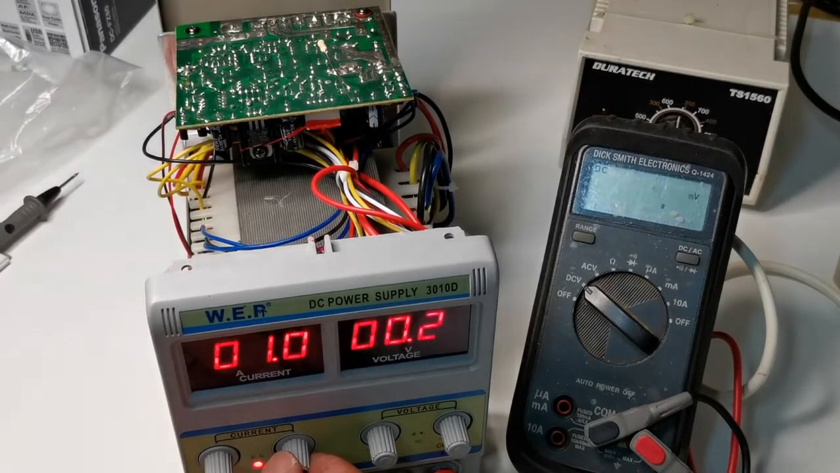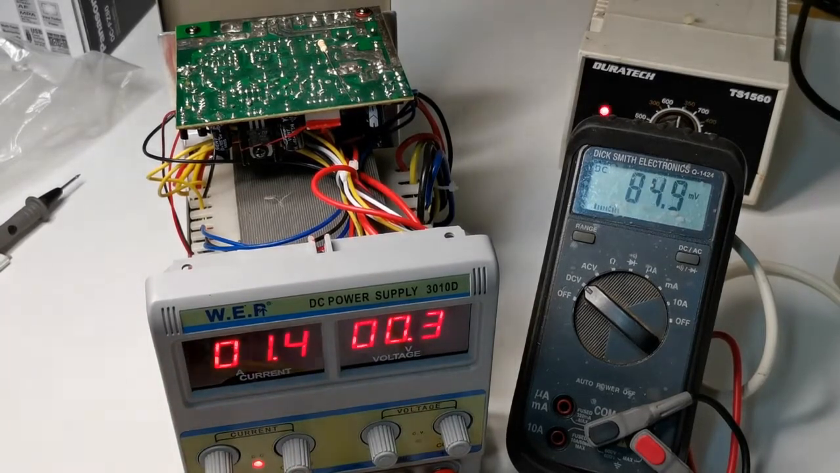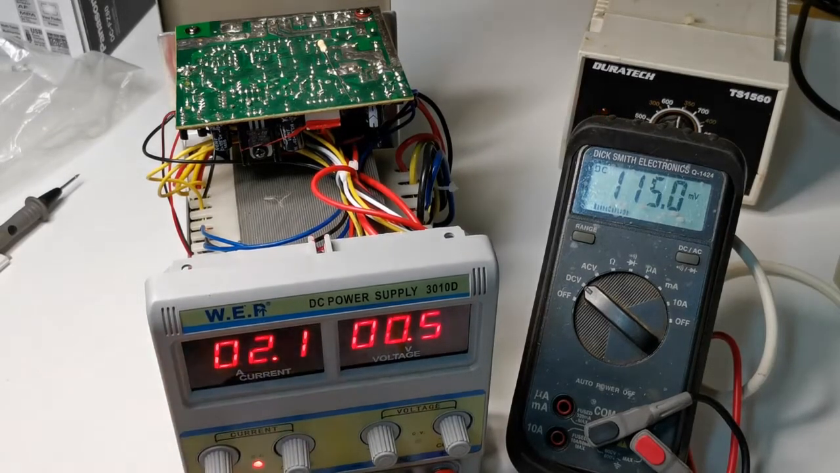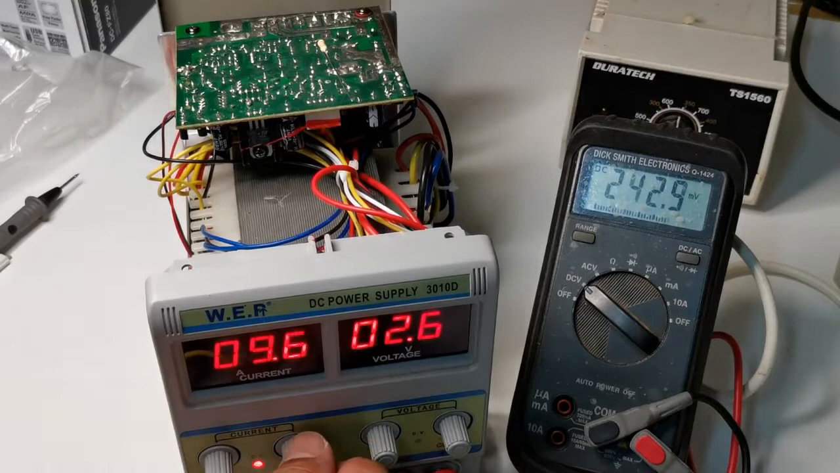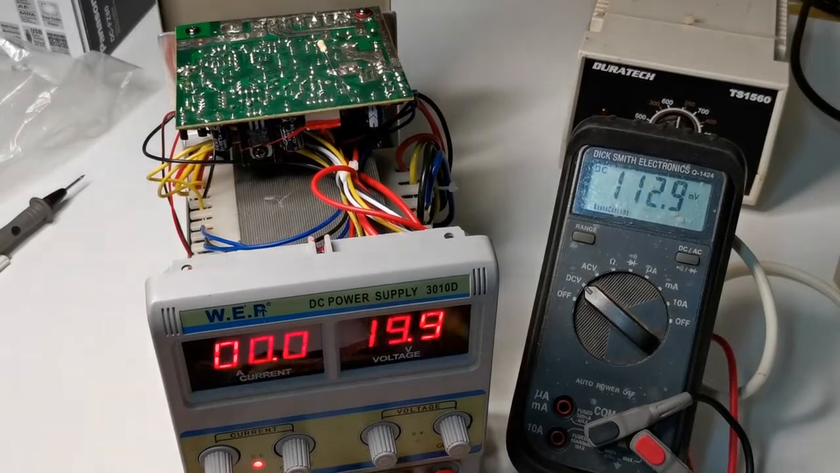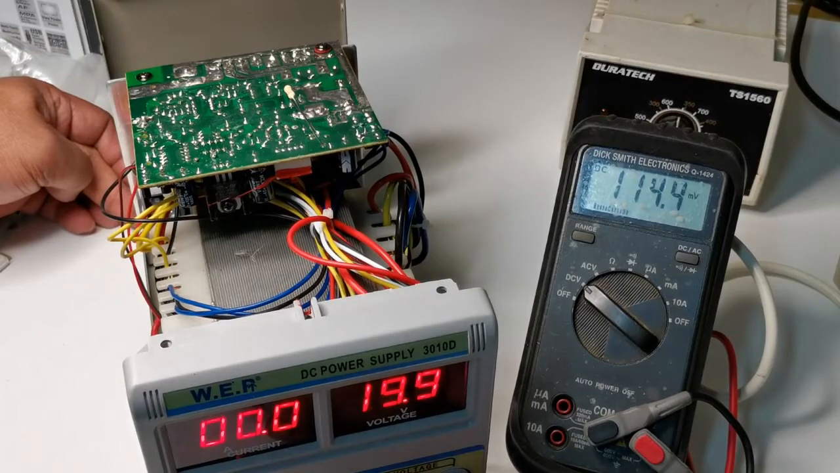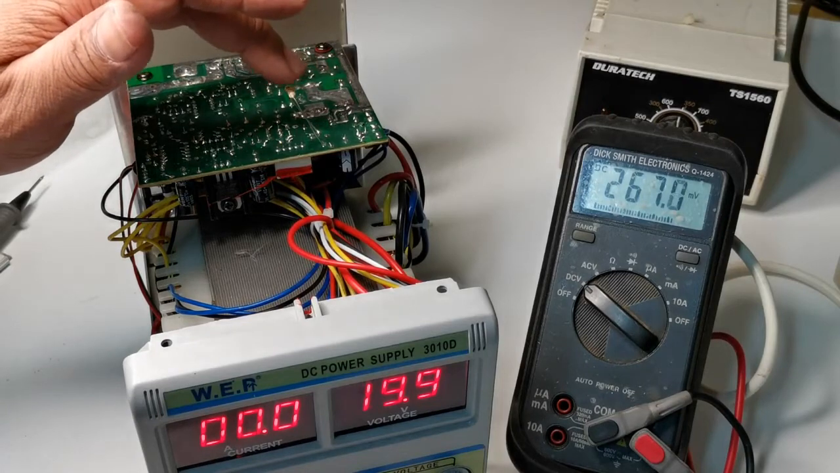Okay, gradually increase the current. We're drawing 1.4. We have to see if this is not overheating. 1.2. So we quickly ramp this one to the maximum, and we'll see if we get 10 amps. Okay, that's 10 amps. It's getting hot. Okay, it's 9.6. So it seems like it's working. Okay. So 19.9, and see if this one is not heating up.